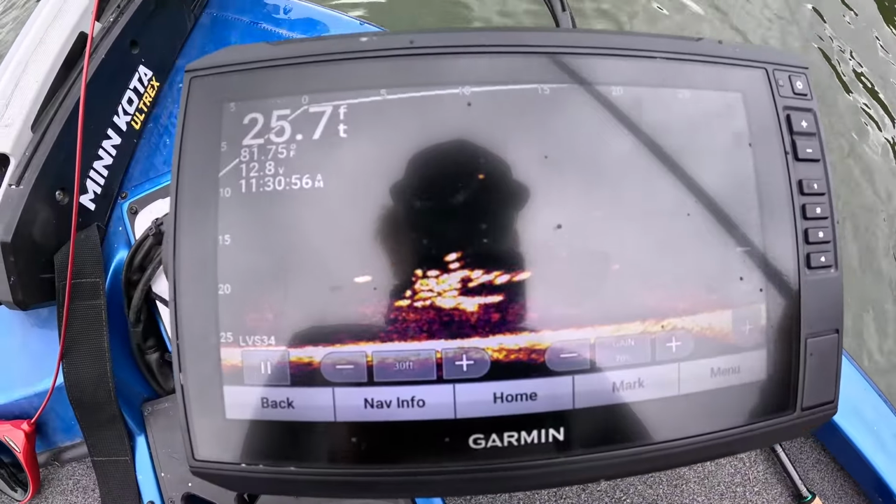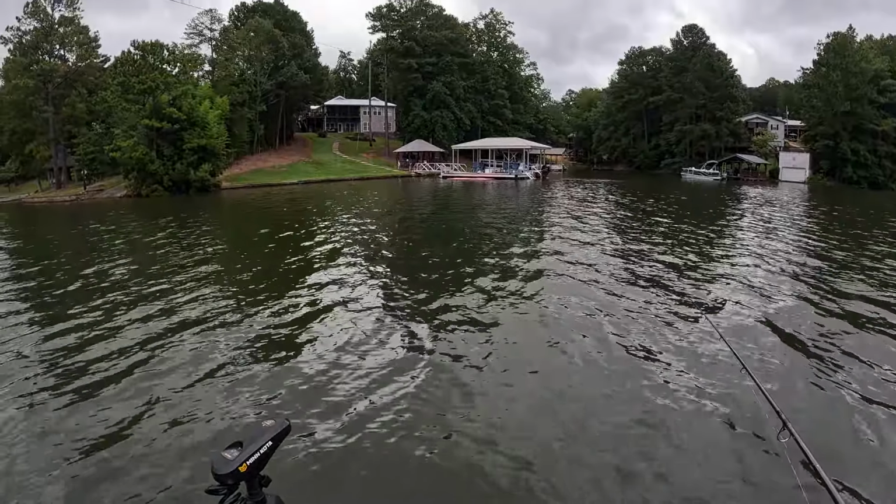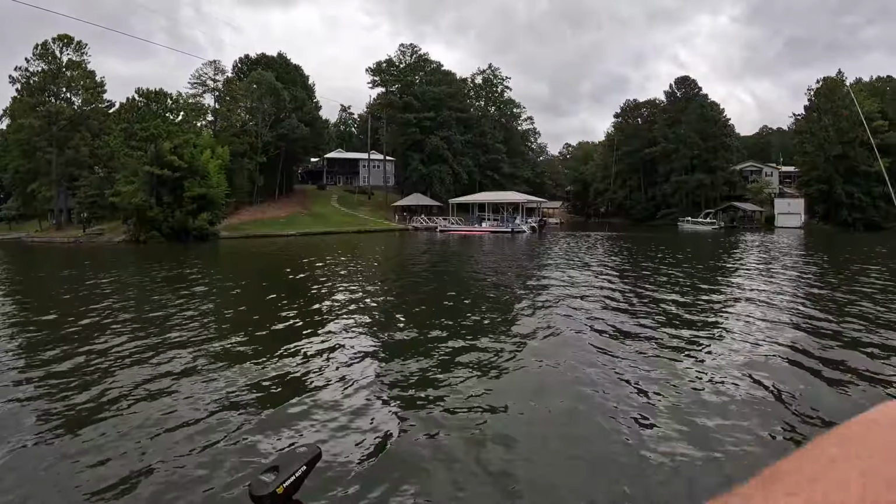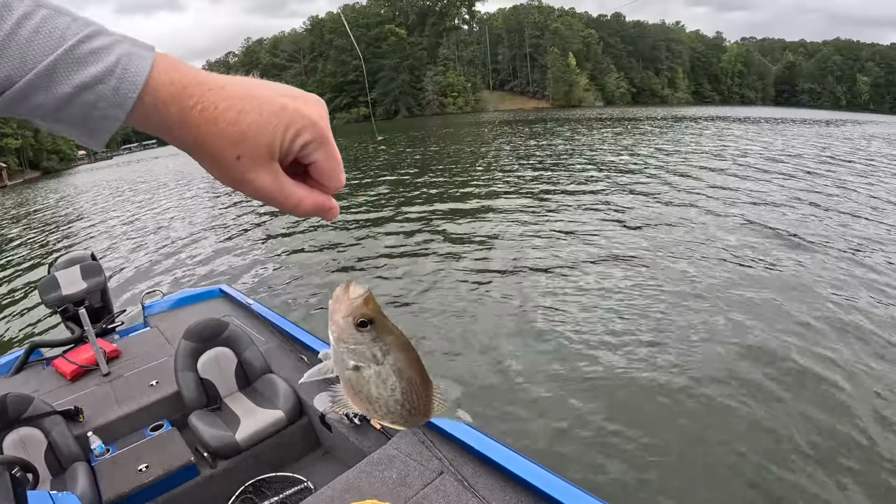But you can see there's that bait falling down to that group. Go ahead and flip the bell over. They're down there about 23, 24 feet, and he's got it. Like clockwork. Not a real big one, but just a nice little keeper.